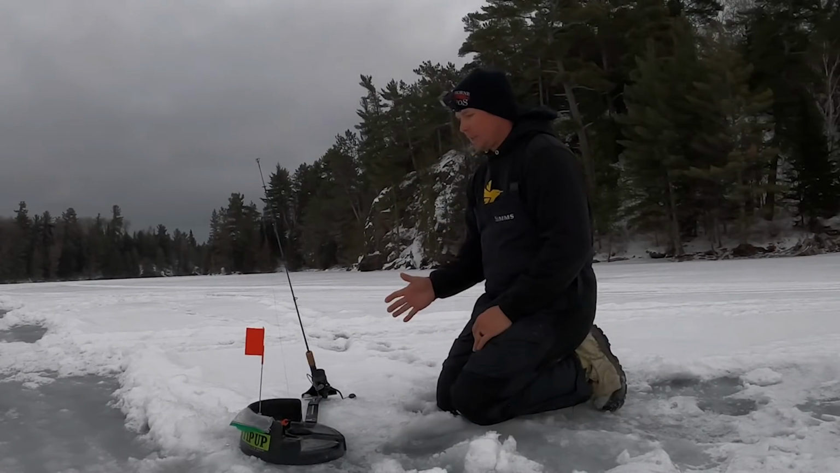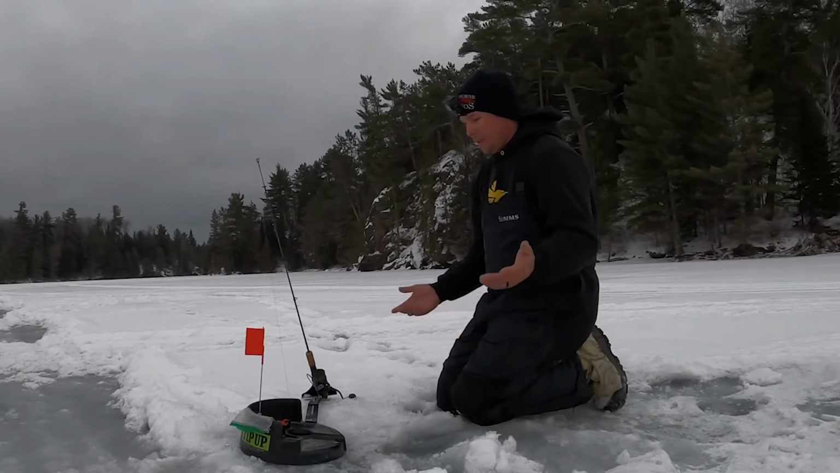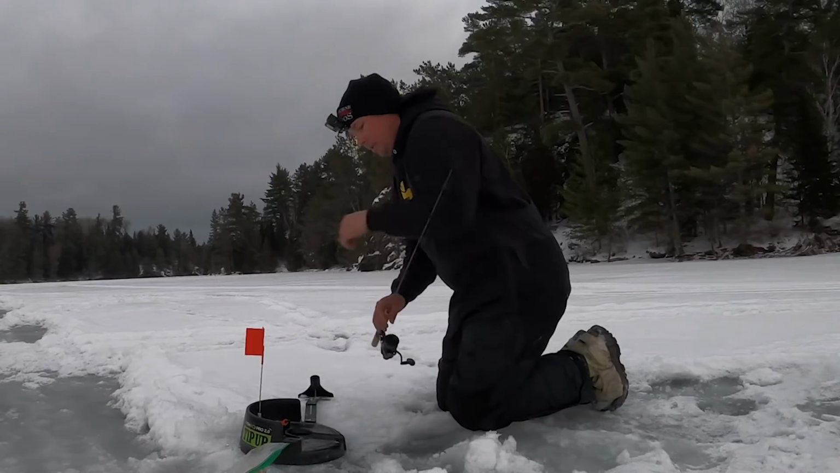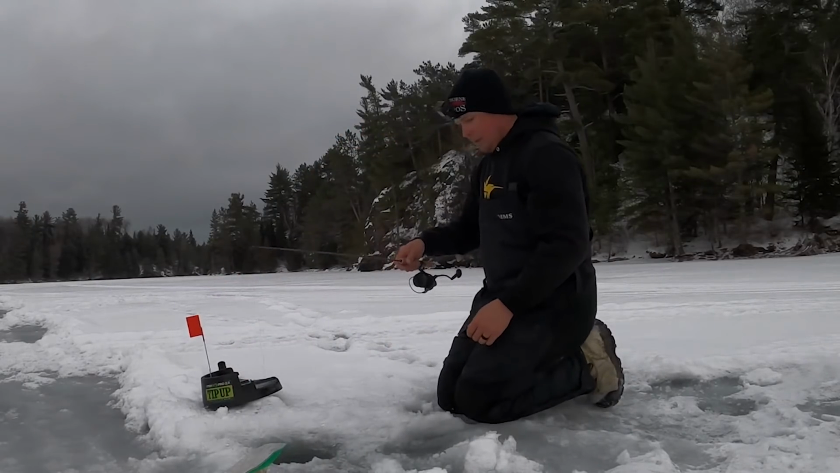But this is kind of weird because normally they're just taking a ton of line. Maybe it's a big walleye or a pike. You think a pike would run though too, but we're gonna check it because I don't want him to eat it and get it too far down his throat. We're not here to take anything home if we don't have to.